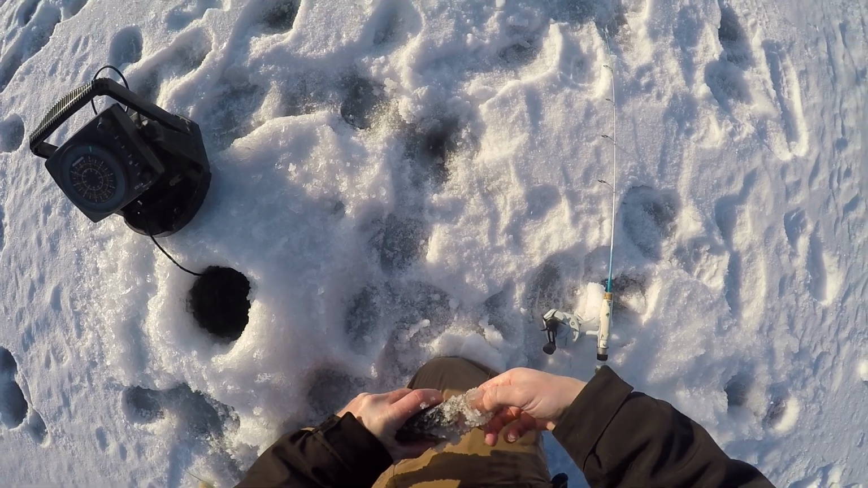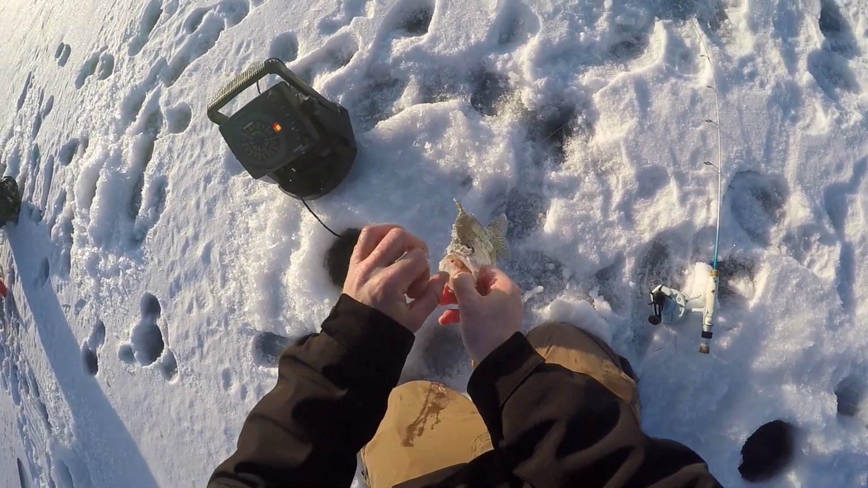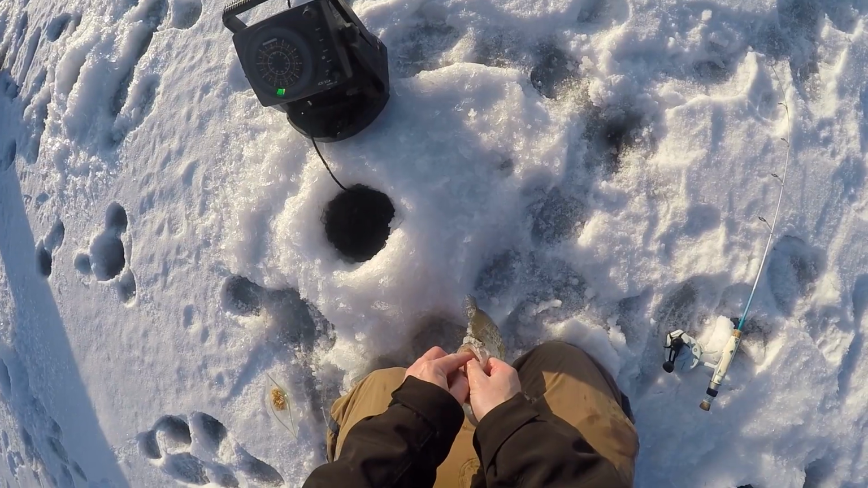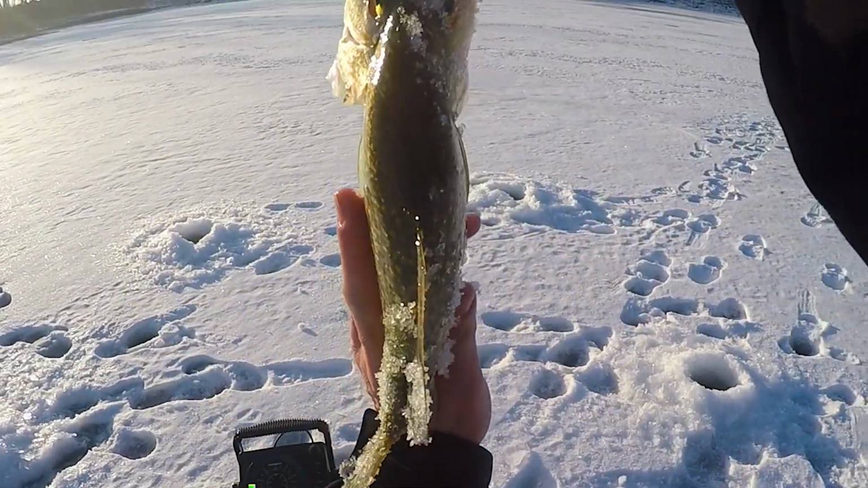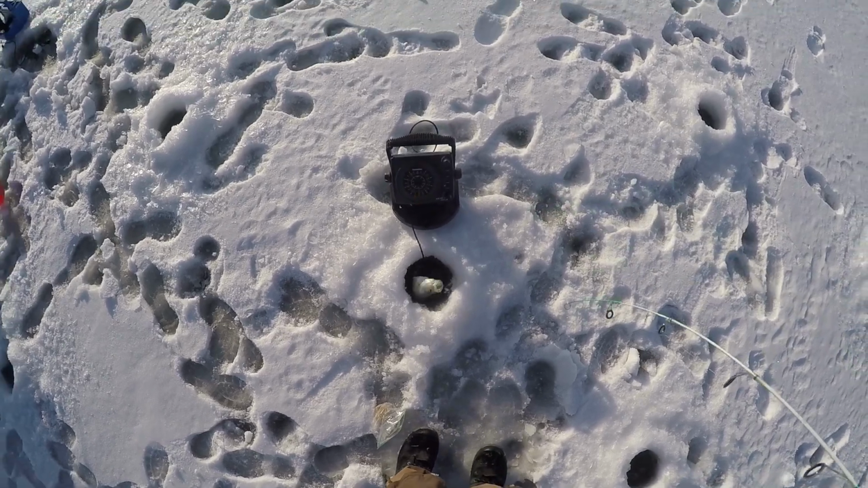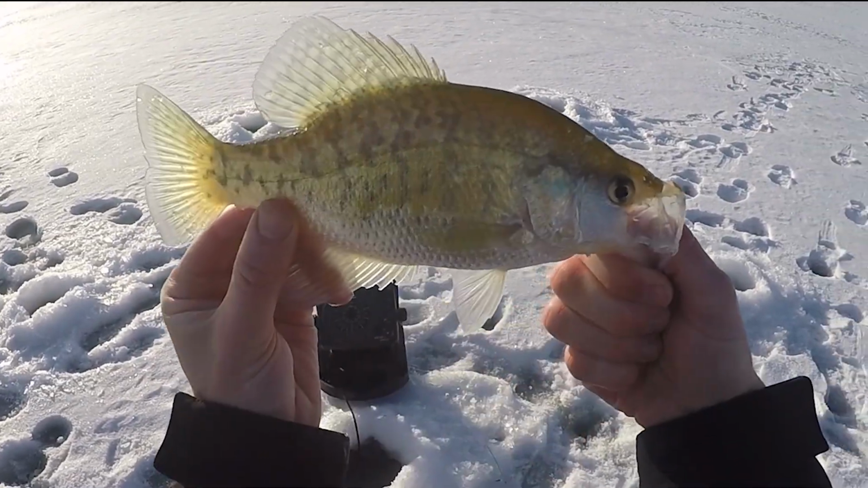All right, folks, Mark and I are starting to key in on these fish, and go figure, they're loving the 3mm tungsten, aren't they? I always just go for the smallest lure I can get away with, and I'll scale up if I find any reason to. Nice crappie there, nice thickness there. That's a nice fish. Ooh, another crappie. White crappie, folks, our first white crappie of the morning.